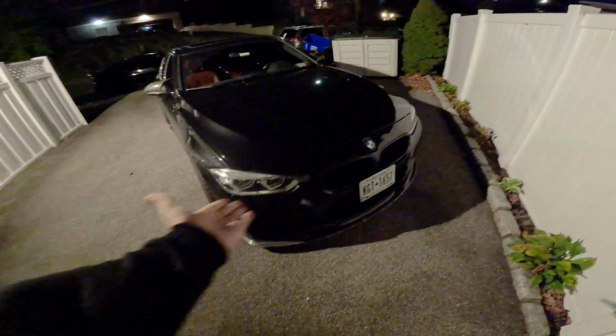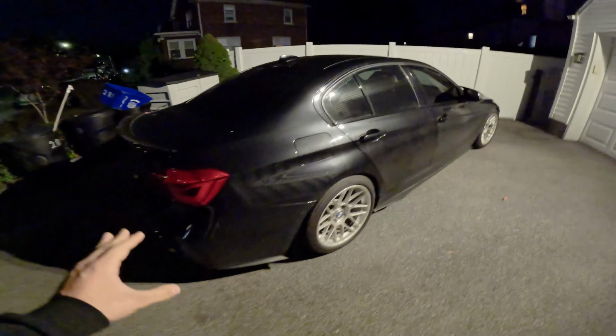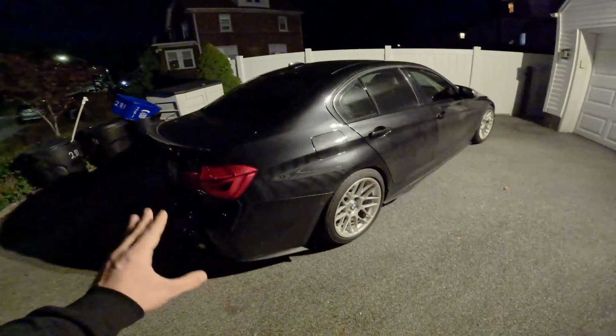If you guys are new to the channel, this is my 330i. It's looking pretty good, on the Apex wheels, lowered on some H&R Sport Springs. I love this car, guys. Honestly, I think it's probably the best daily driver you can get if you like BMWs.